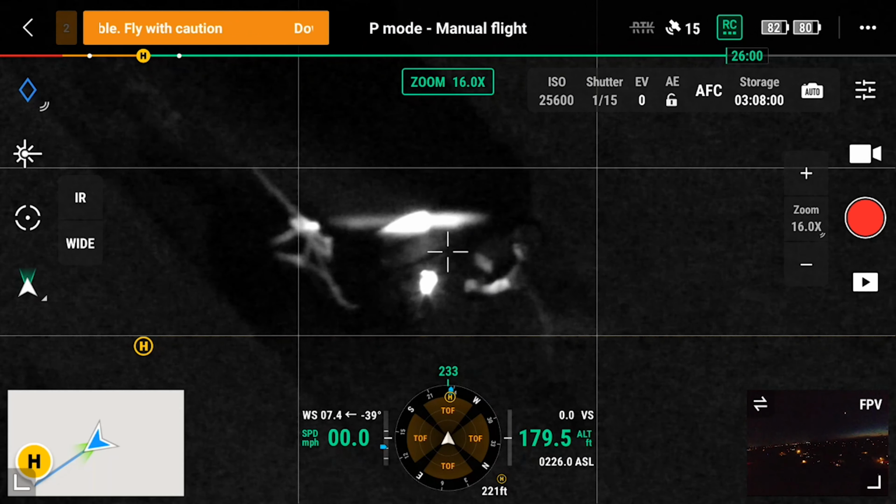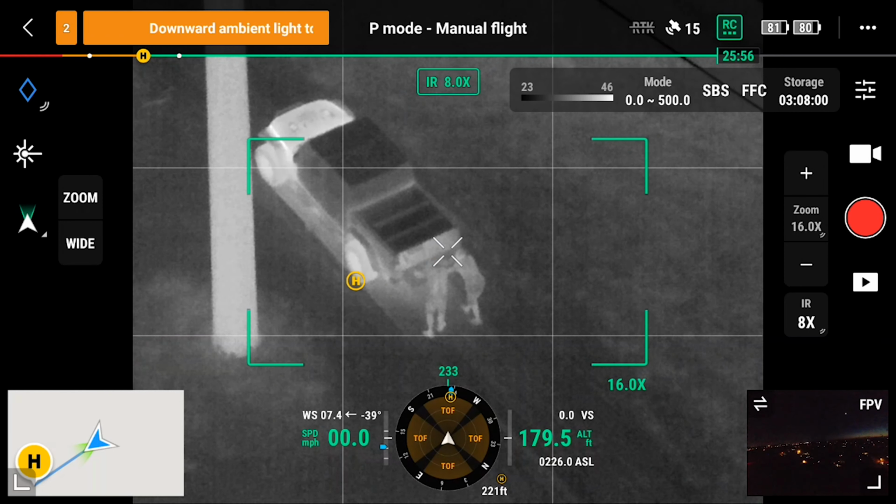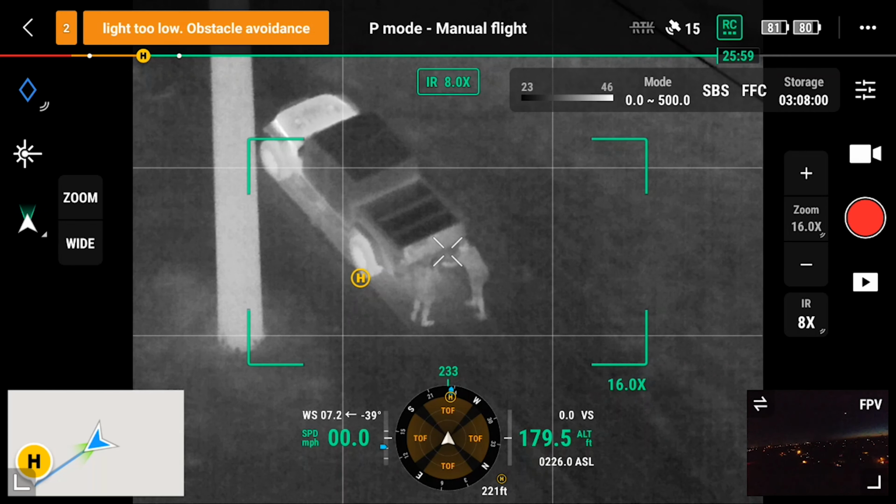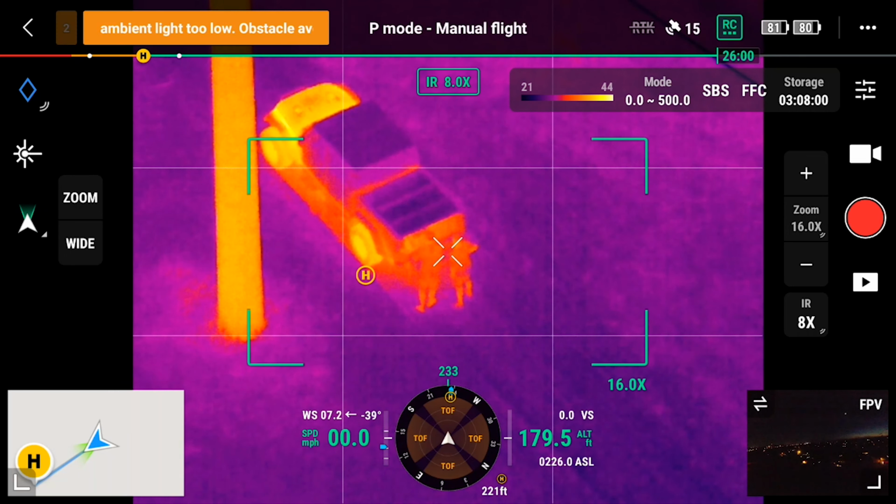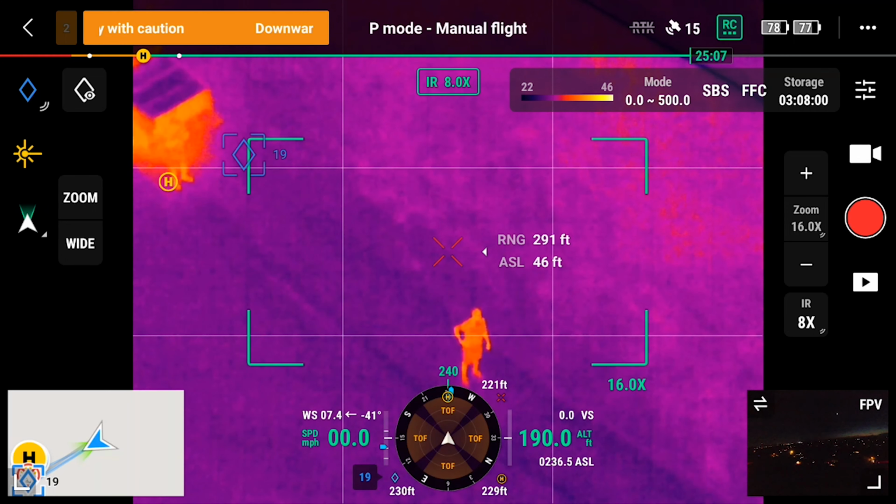So having thermal sensors and having the Starlight sensor allows you to have the best of both worlds. Scaling different elevations, the thermal sensors tend to help a little bit better. And then when you need to make out details on a subject, that is where the Starlight sensor fills in those gaps where typical RGB sensors would not be able to. So that is the H20N low light situation. It's absolutely mind-boggling. There is a little bit of a workflow to understand when you start using this.